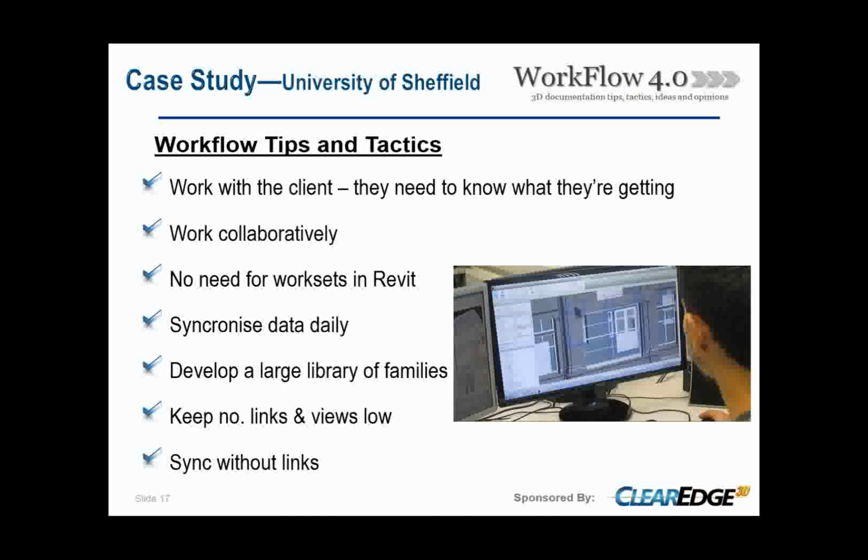Okay, so a few final tips and tactics for keeping your efficiency up on a survey to BIM project like this. Basically, I think the main one is to work closely with the client. In a new part of the industry as we are now, clients are looking for very different things from their survey to BIM projects. Some clients are working to level 3 BIM where they need absolutely everything included. And some clients are looking for more of a 3D conceptual design where they might be doing most of their work from 2D drawings still. So I think it's crucial when you start a project like this that they understand what they're getting and you know what you're going to give them.